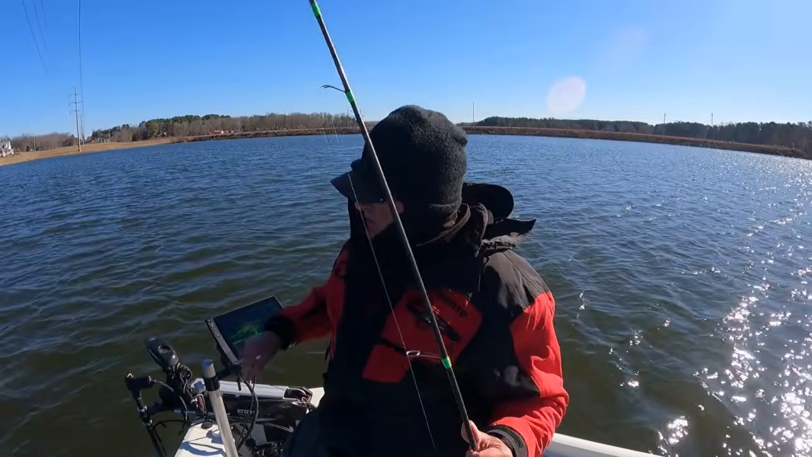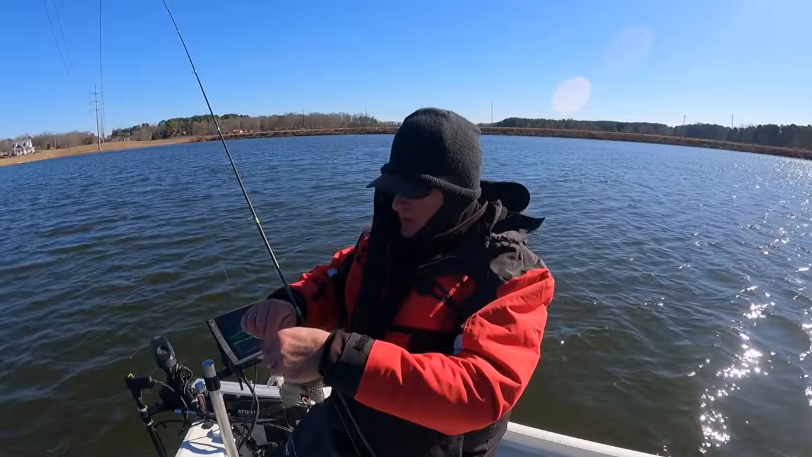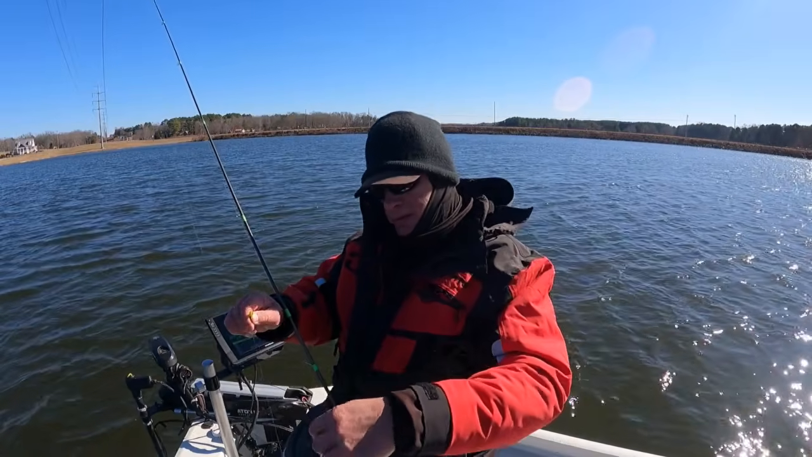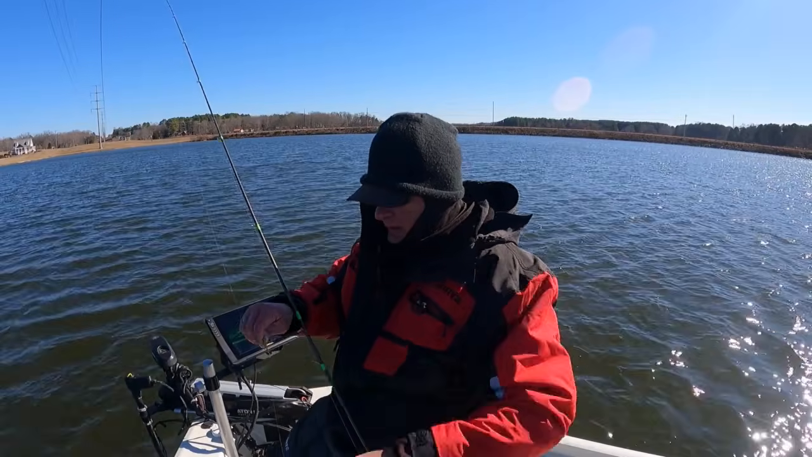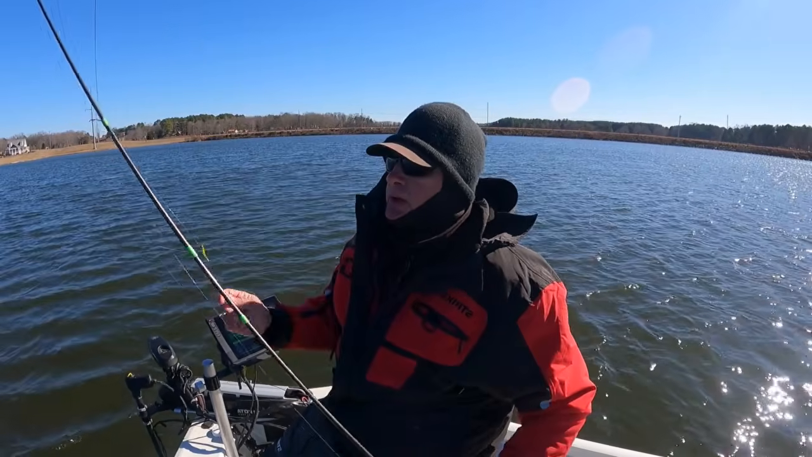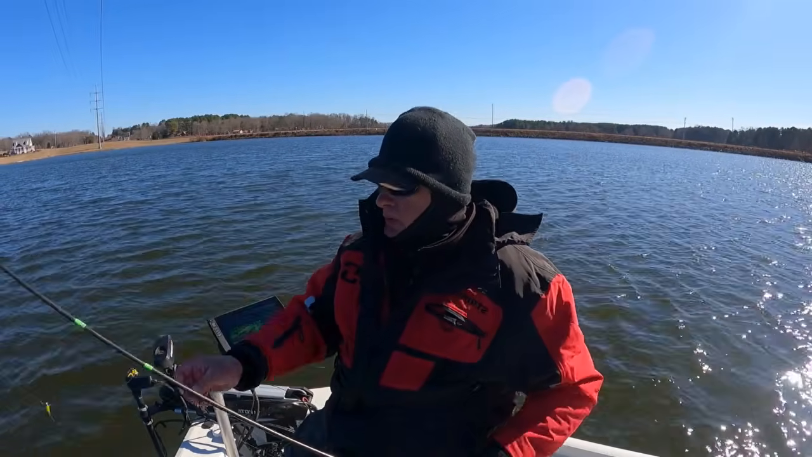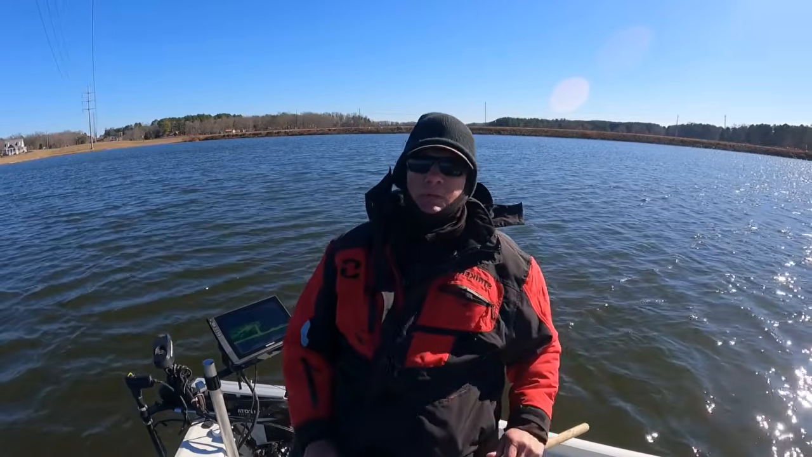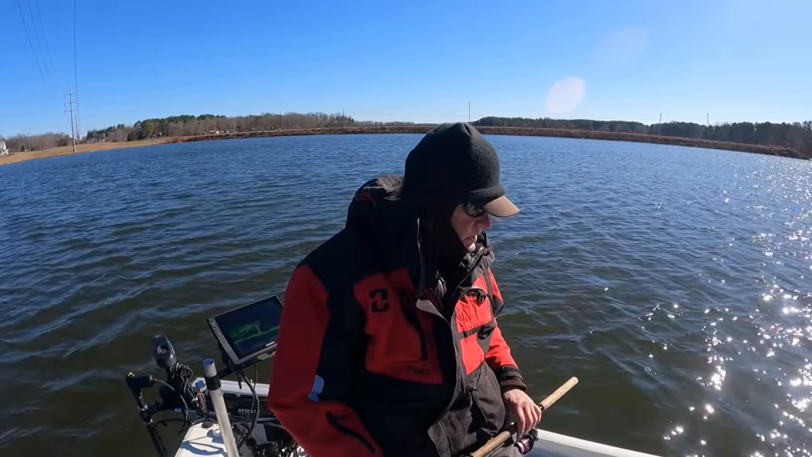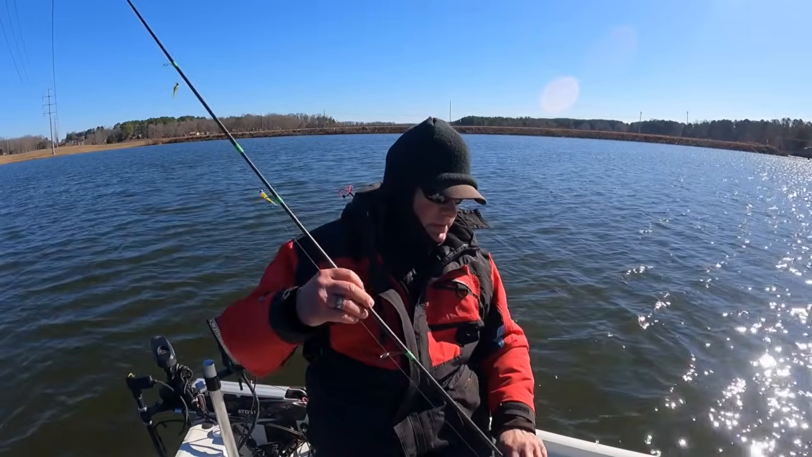These are little ones. Don't get you nothing but little ones. I'm gonna move on. Now he hit the green meanie, the other one hit the other one. Just a small fry. And I tell you what I'm gonna do right now. I'm gonna switch over and see if I can get one to hit that jigging spoon. And I may switch to a smaller spoon. That's probably what I need to do.